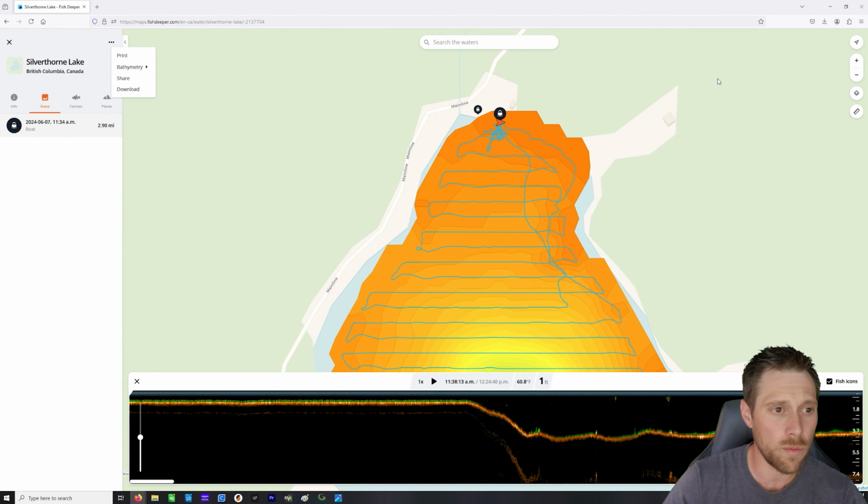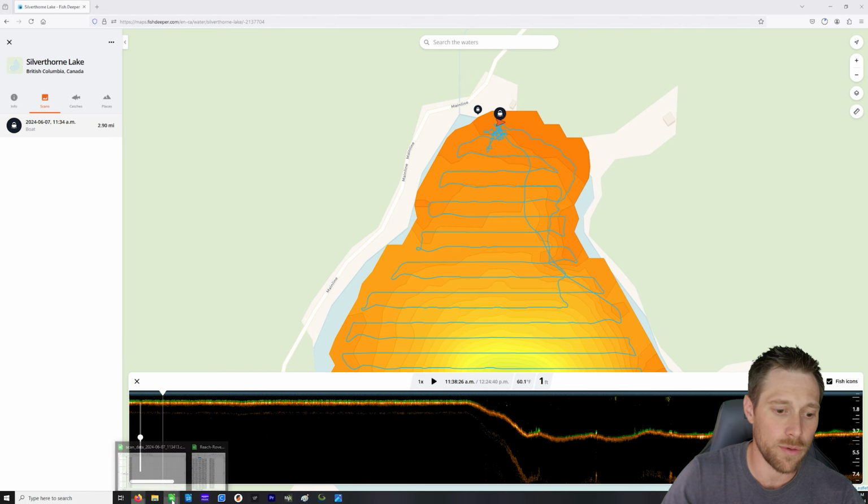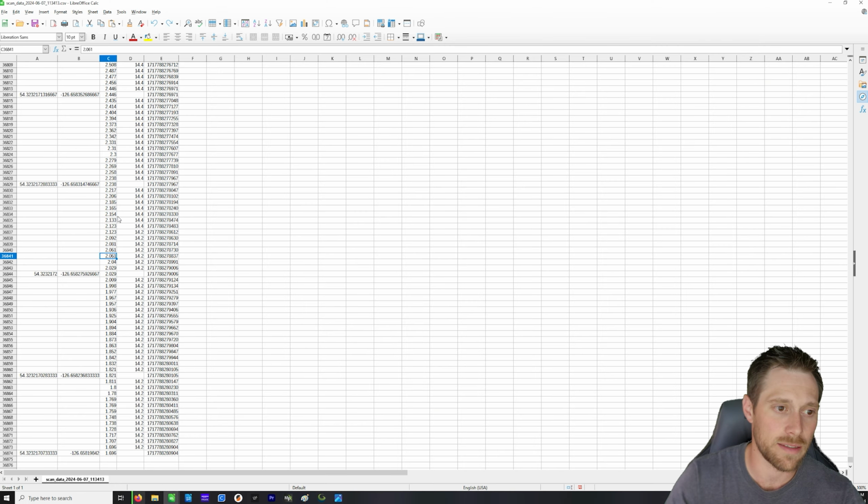But the one that we want in this case, or specifically I should say, people that want all the data, you're going to click here and you're going to click on these 3 dots here. So you have this download CSV option here. You've got depth map or scan data. You want scan data. And that's going to download, and then you're going to get a file like this.